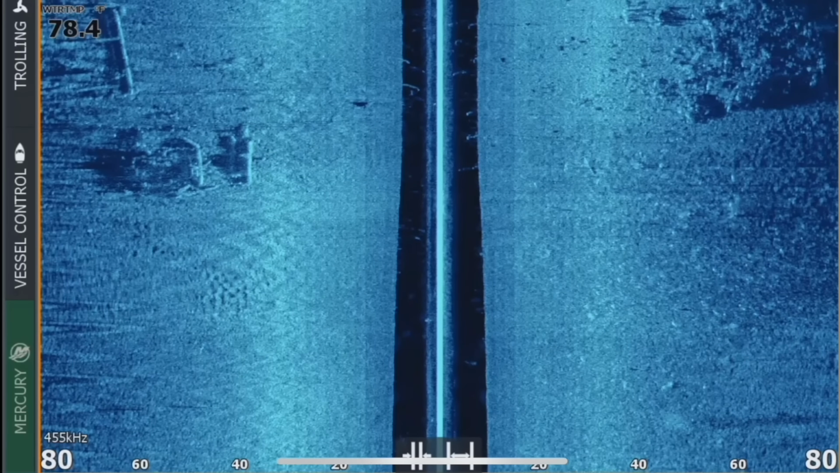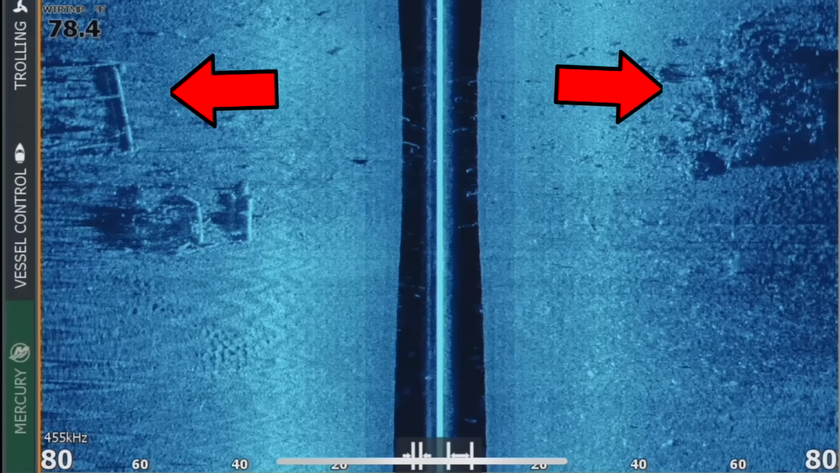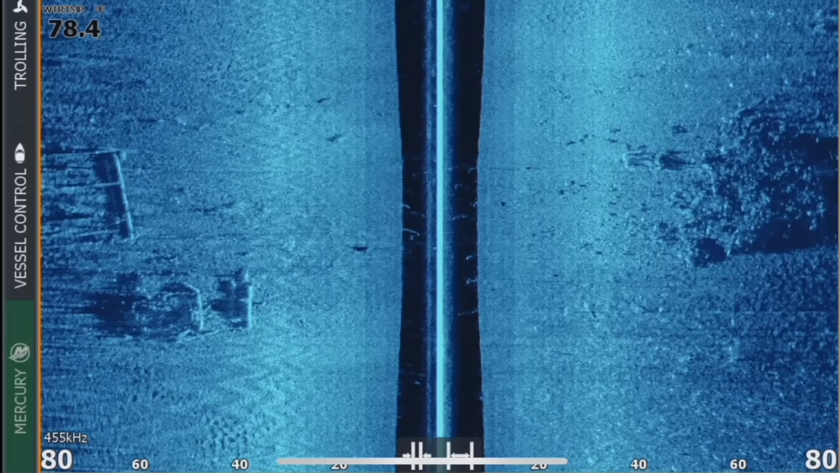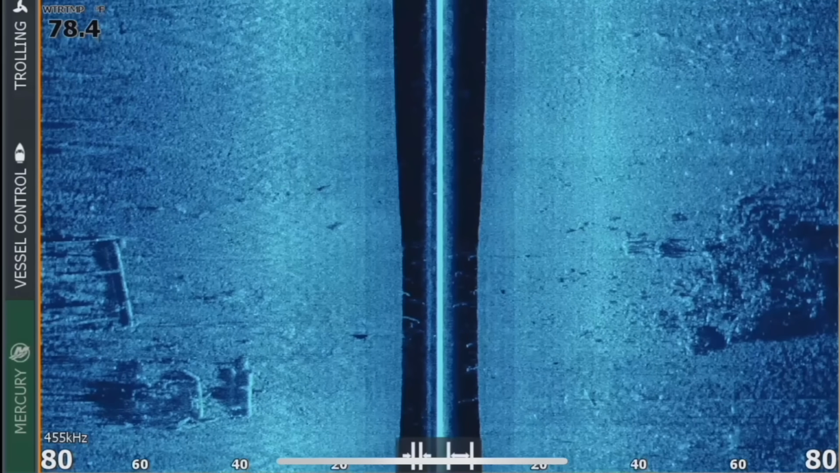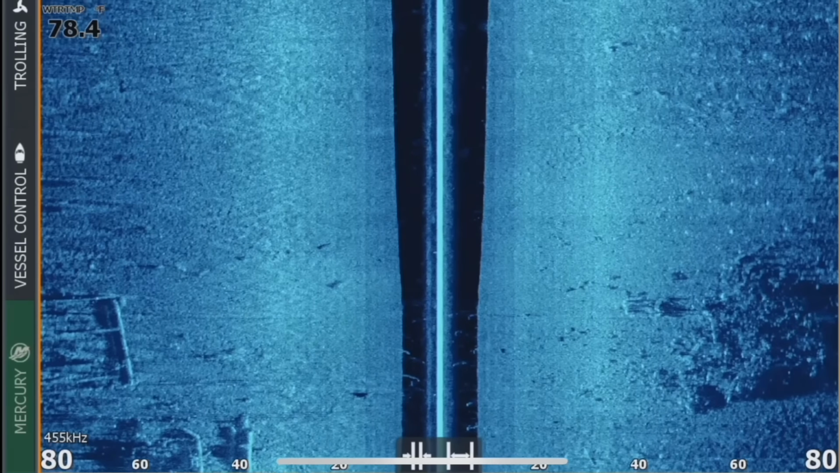I was just taking a screenshot right there. But you can see off to the right is that big rock pile, and then off to the left is that house foundation. We're actually gonna take another lap around, and you can literally see the pipes and everything on this house. So we're gonna roll right back around here and show you what this looks like in a little bit more detail. But it's crazy how much you can get with this side scan.